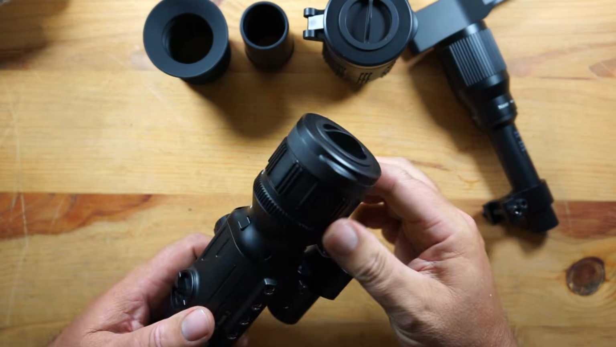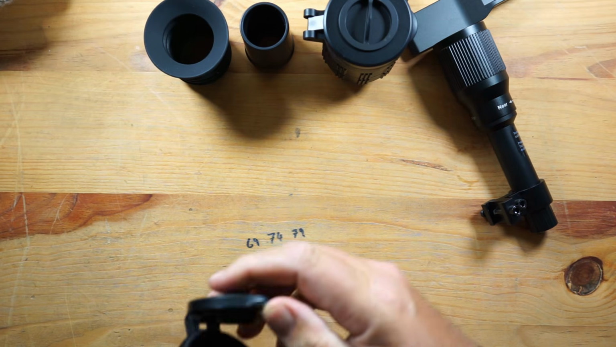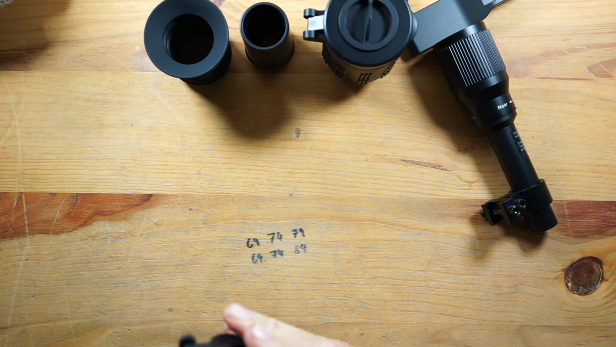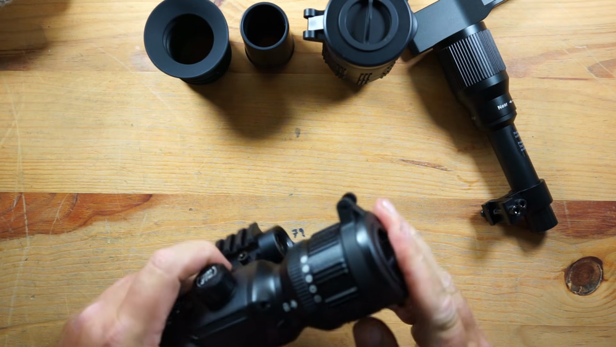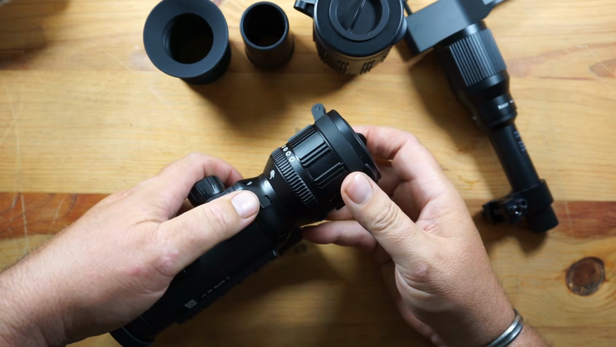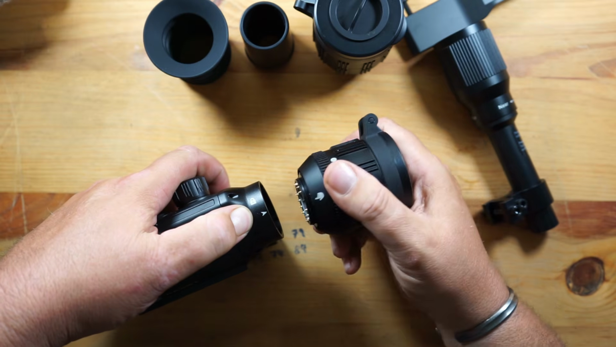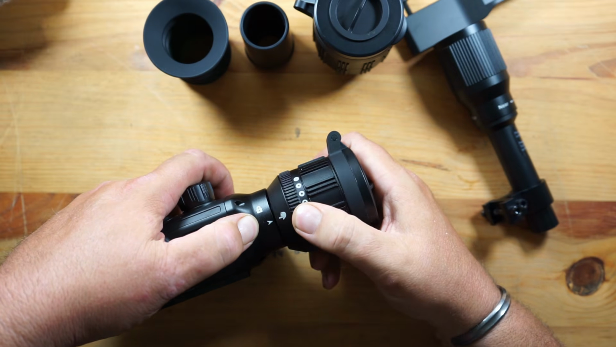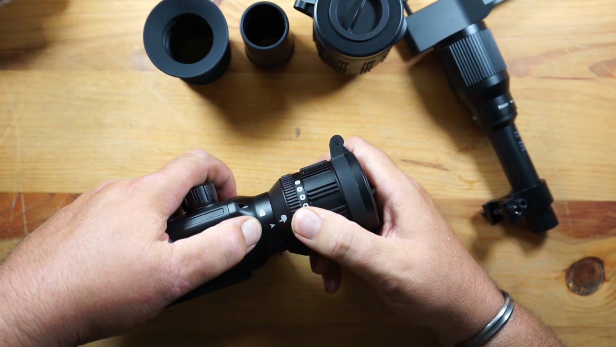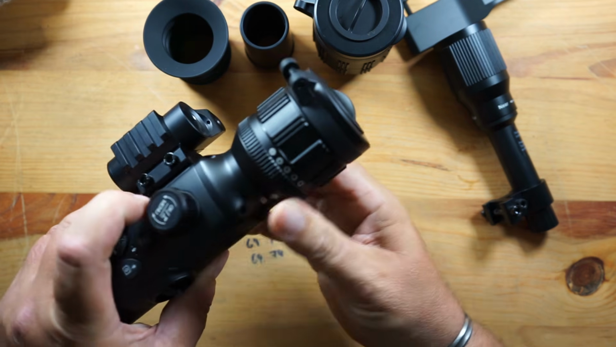So as you can see, I've already put a lens on. I don't know what lens this one is. Does it say anywhere on it? It's the smaller of the two. What you do, there's a slide there, you pull the slide back, twist it, it comes off. Line the little hand up with the arrow, like so, twist it, and that's it, it's on.